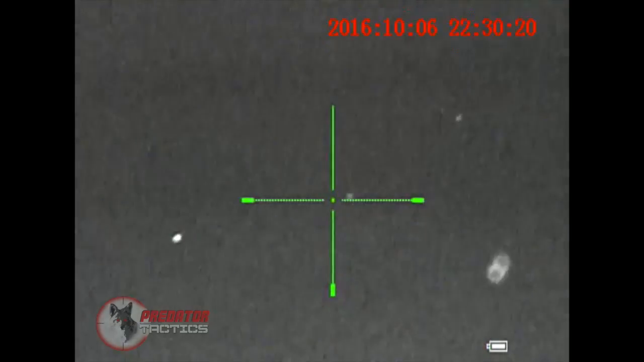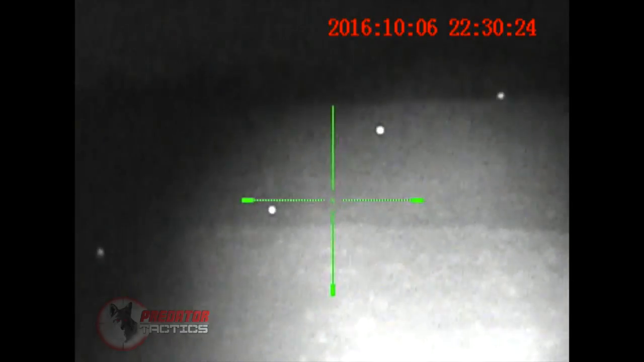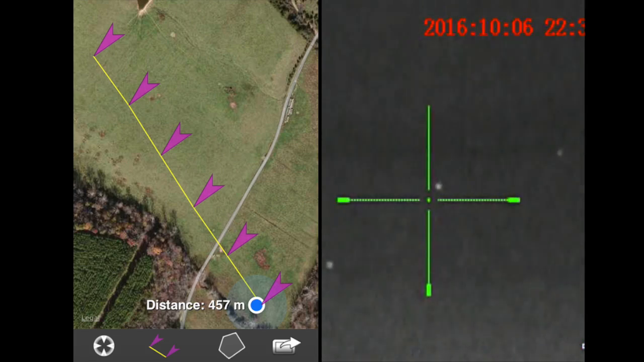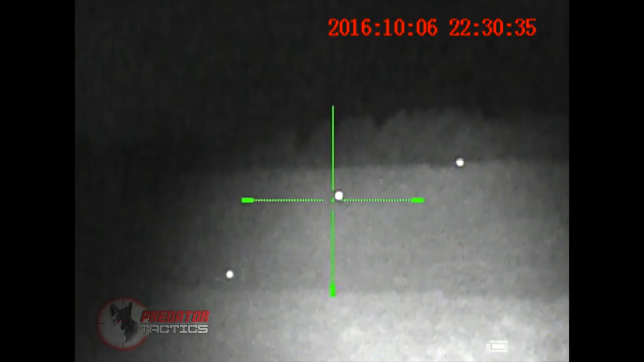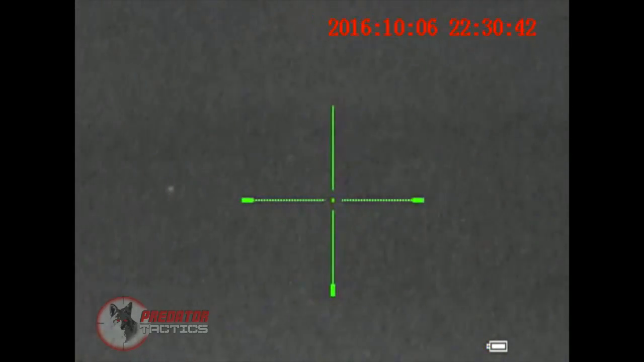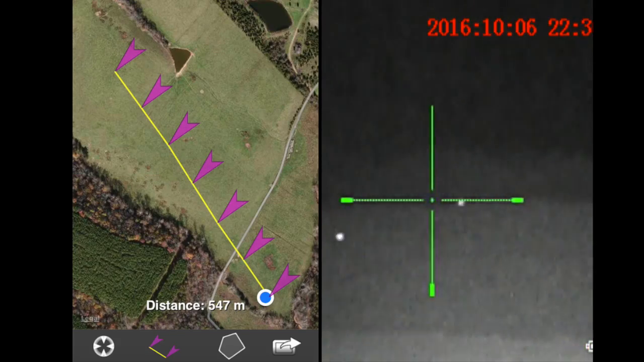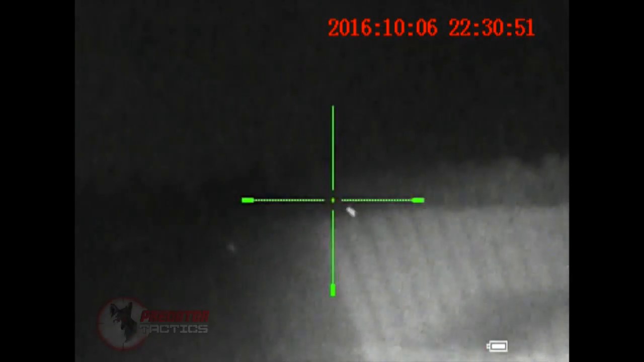400 yards, full flood, spot. 500 yards, full flood on 80% now. This is not 100%. There's flood and spot at 500. You can just barely see it, but there are 600 yards on full flood, and there are 600 yards on spot.